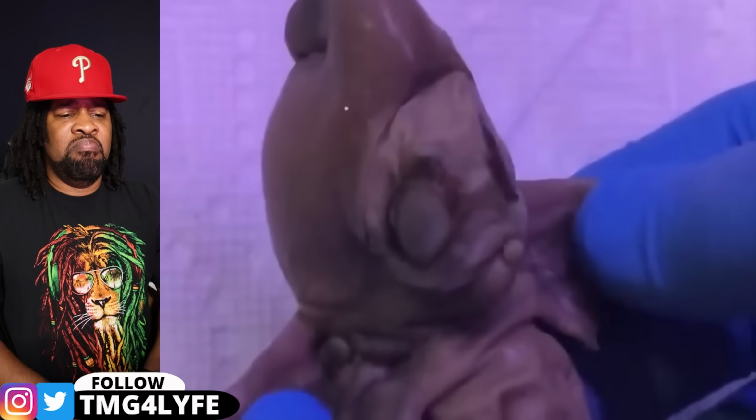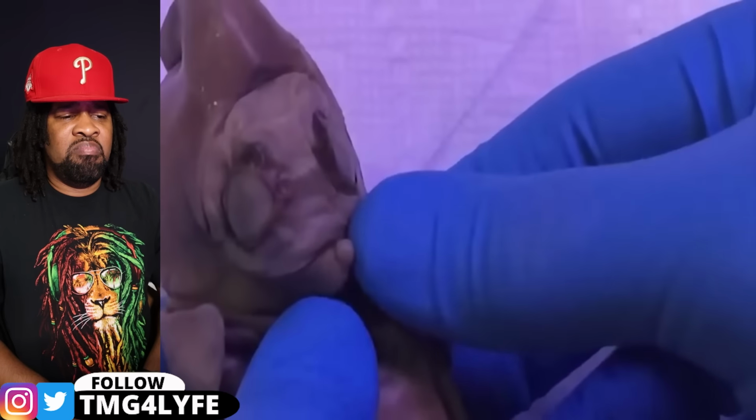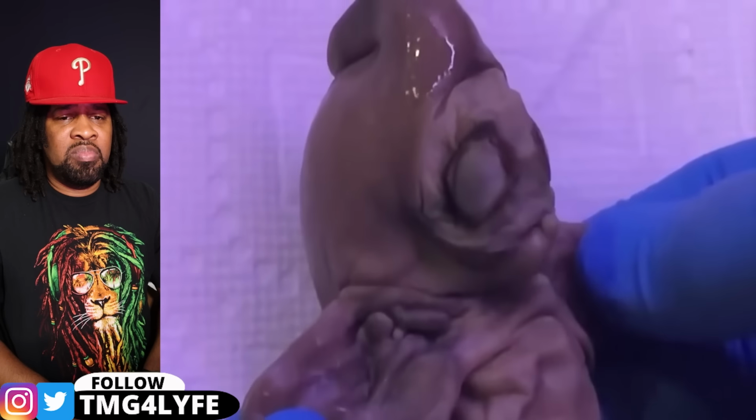Some people said it was just a piece of art, but the fact that the authorities didn't say anything made the whole thing even more mysterious. What do you think it could be? A top secret experiment or something else? Share your thoughts down below.